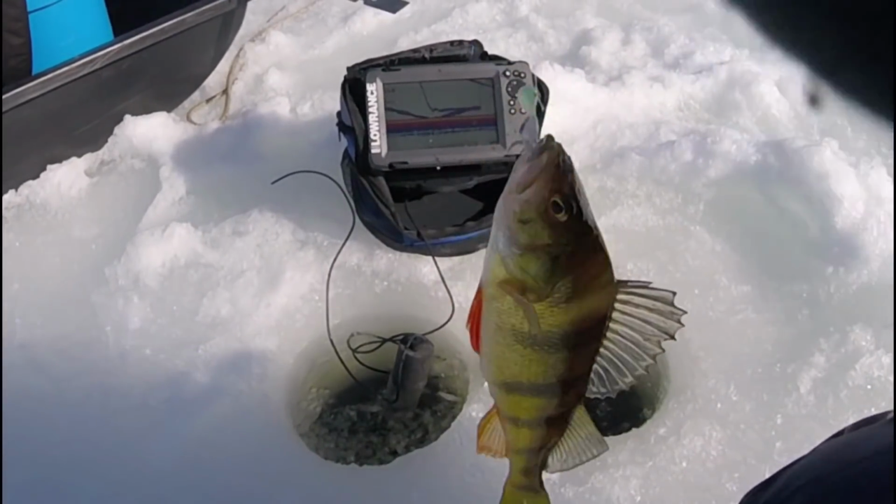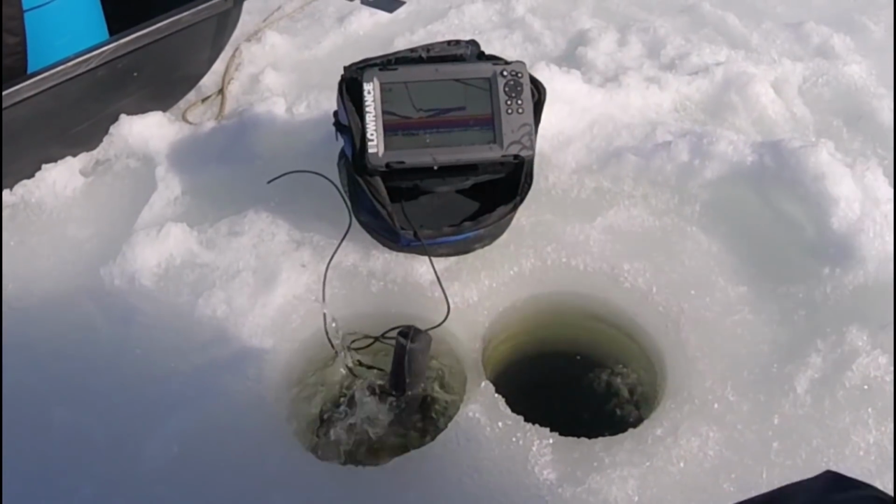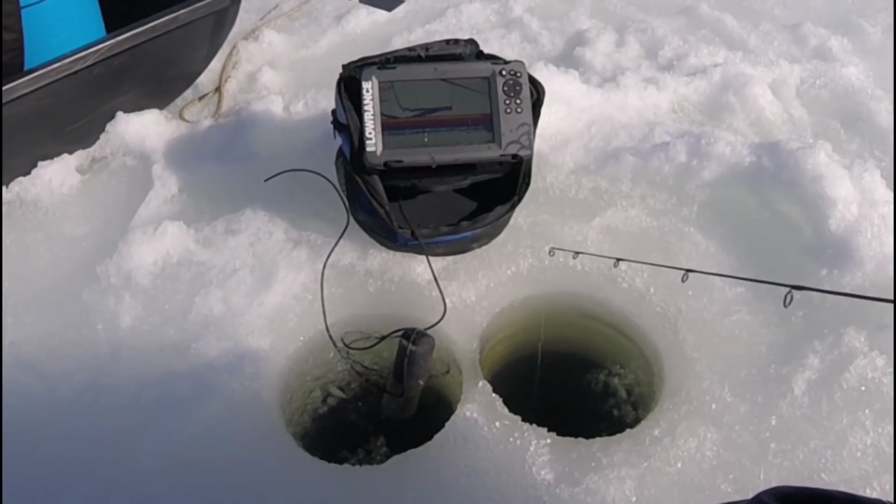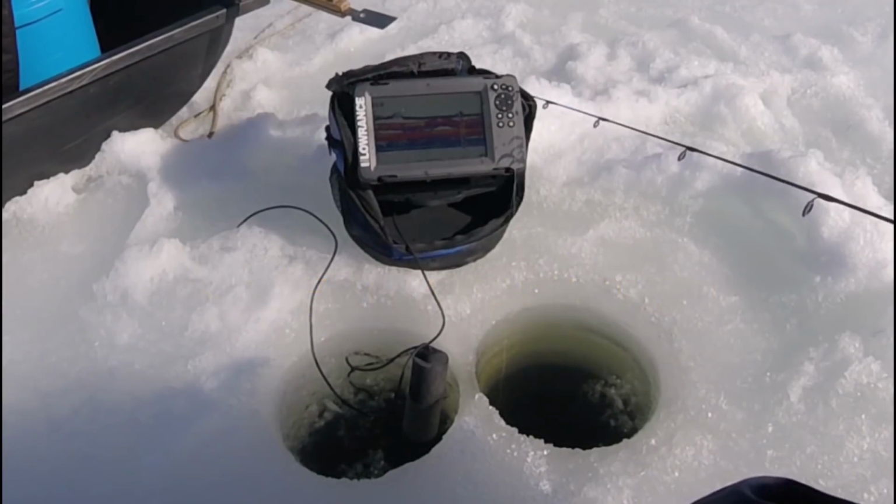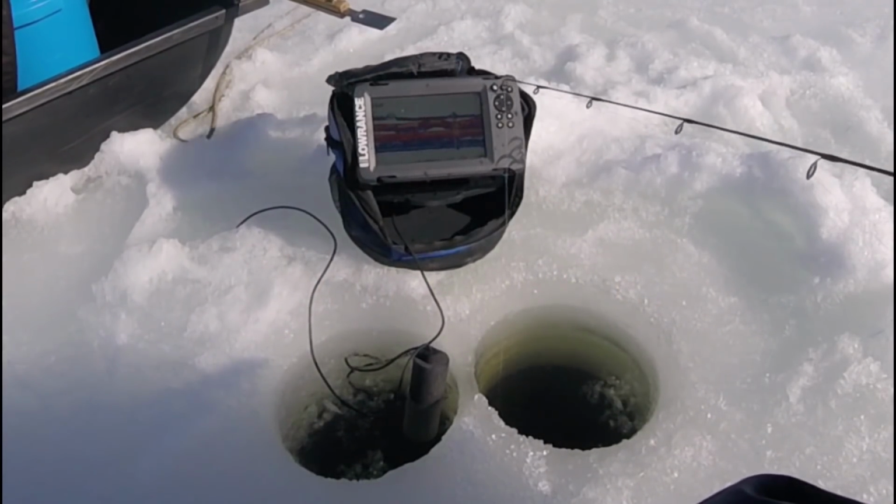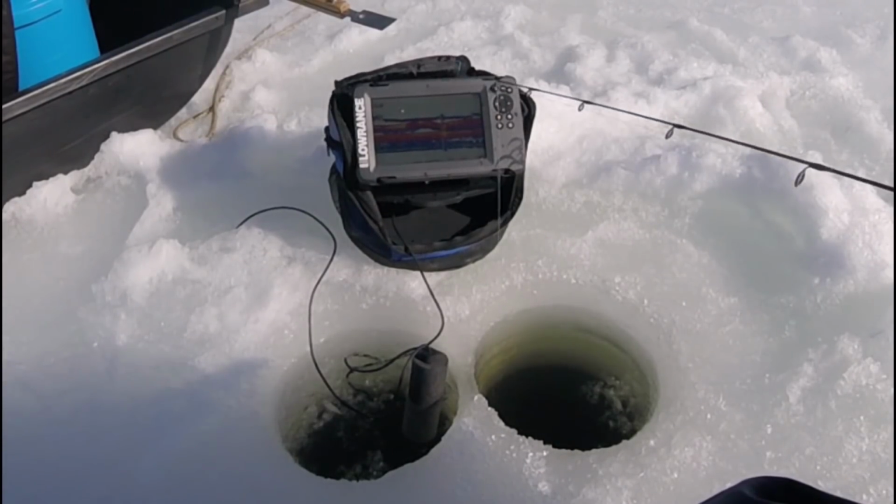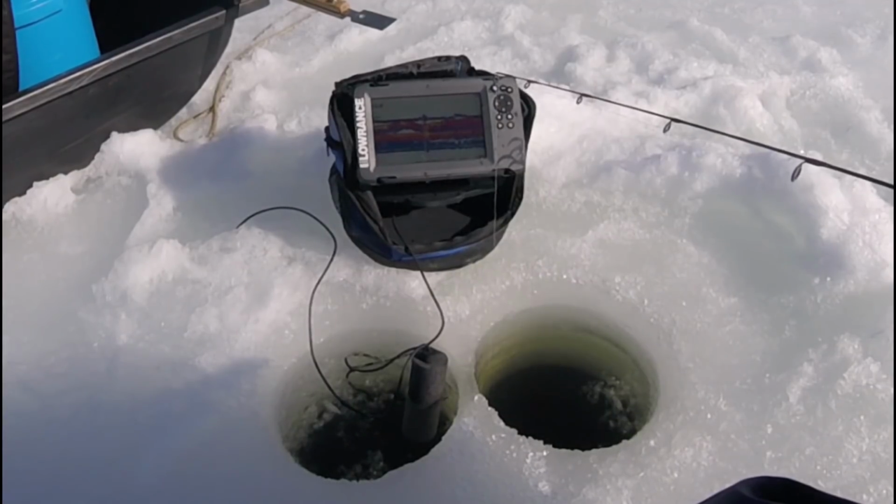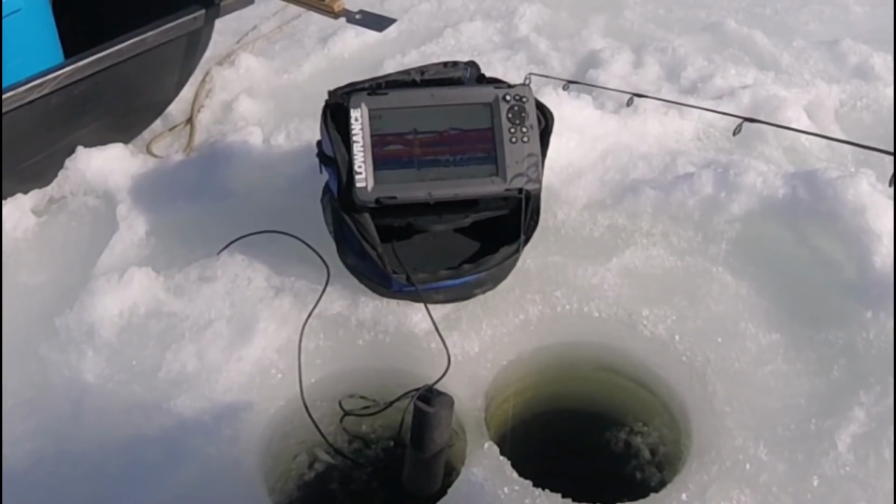Yellow. And my screen's empty. I just want to know what this is. You got that trap still on? You still got that rattle trap? I got something huge over here.